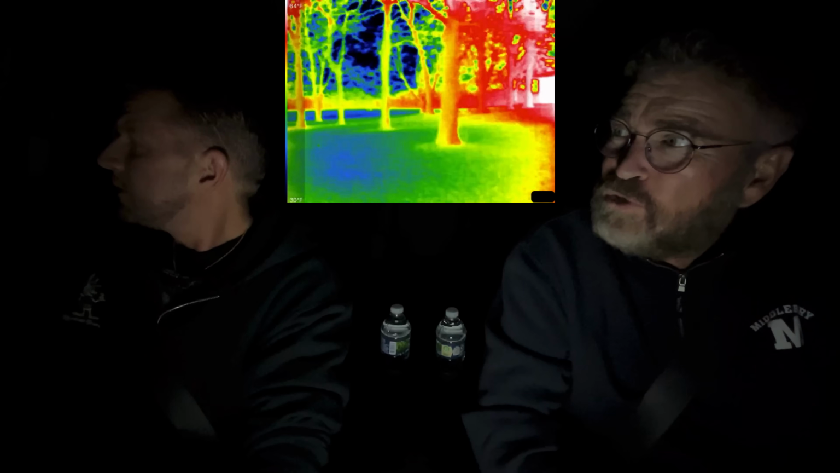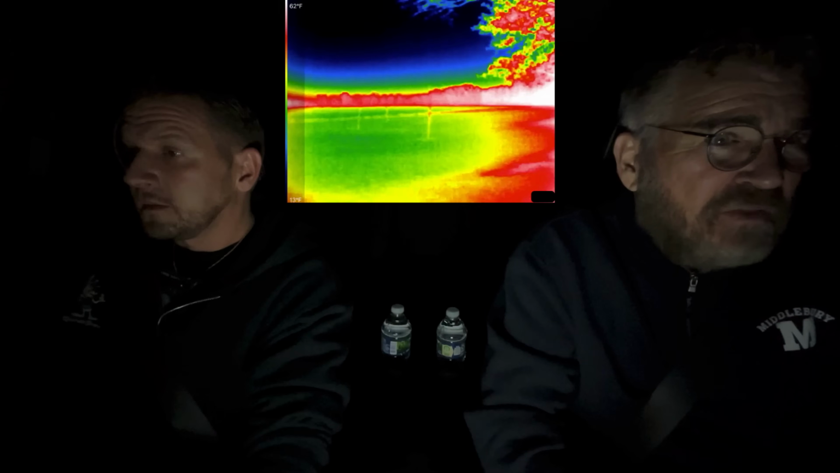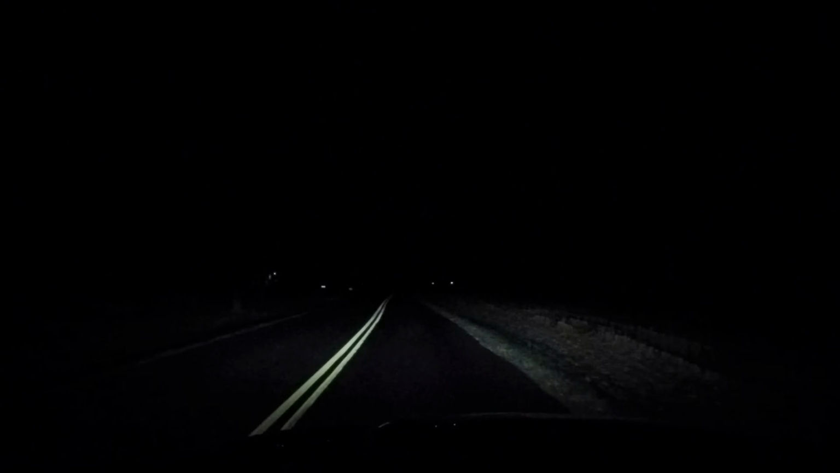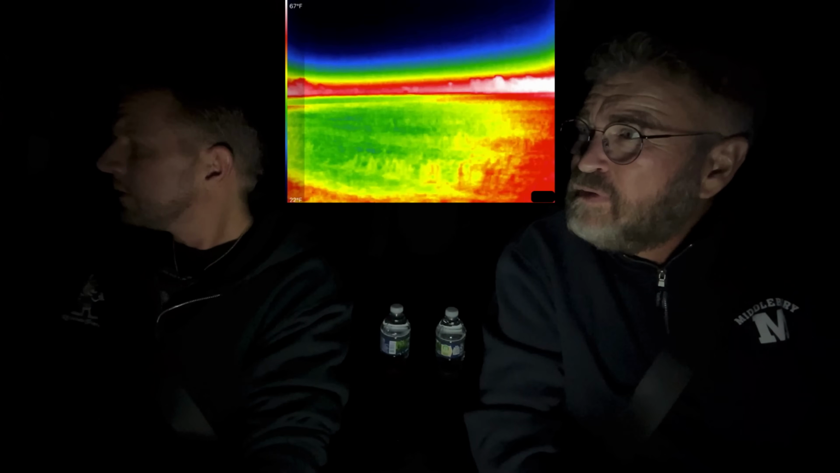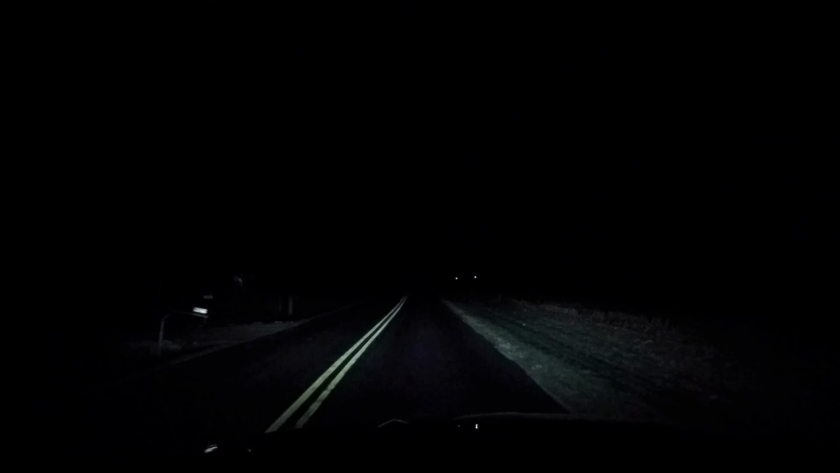Now, what you're seeing there, we're just passing the farmhouse. And on the right is coming the farm field. And it is all clipped down. So if there's any animals out there, it's going to appear as a hot spot. And thus far I don't see anything.